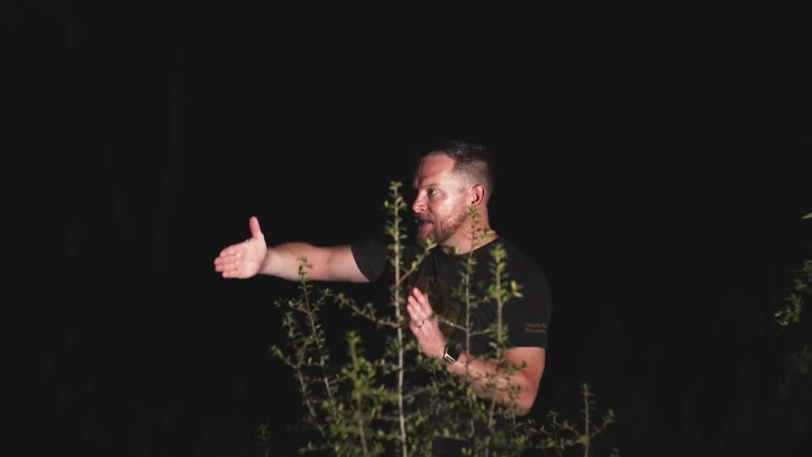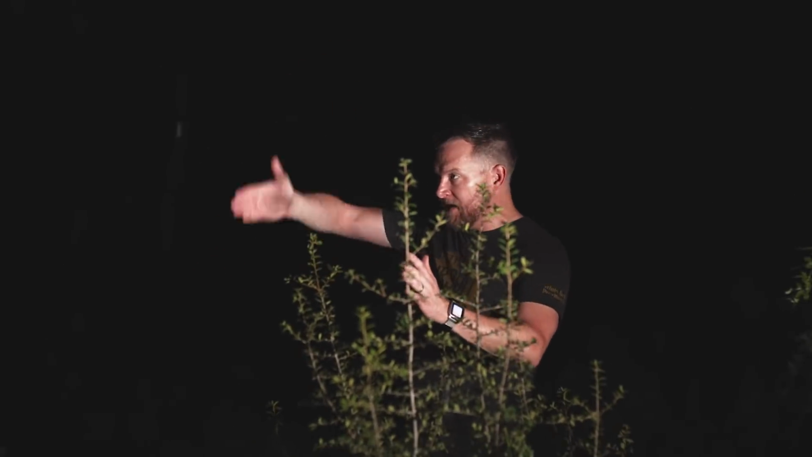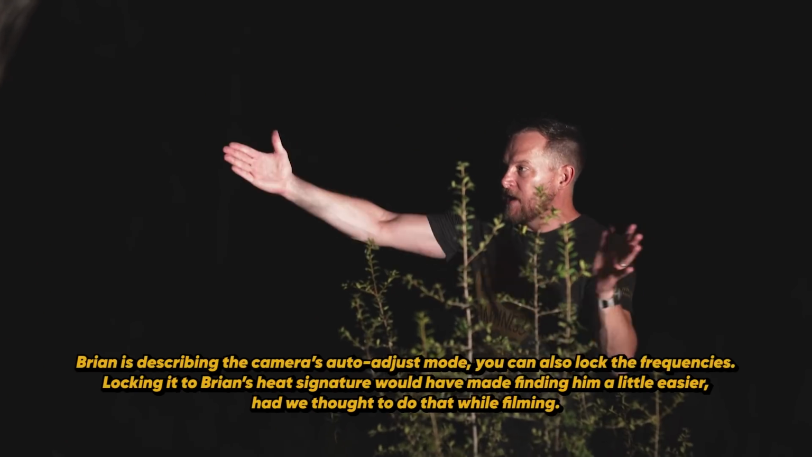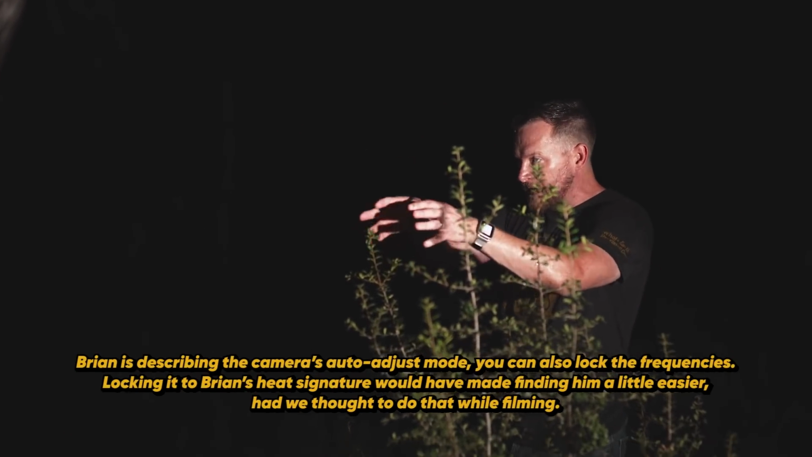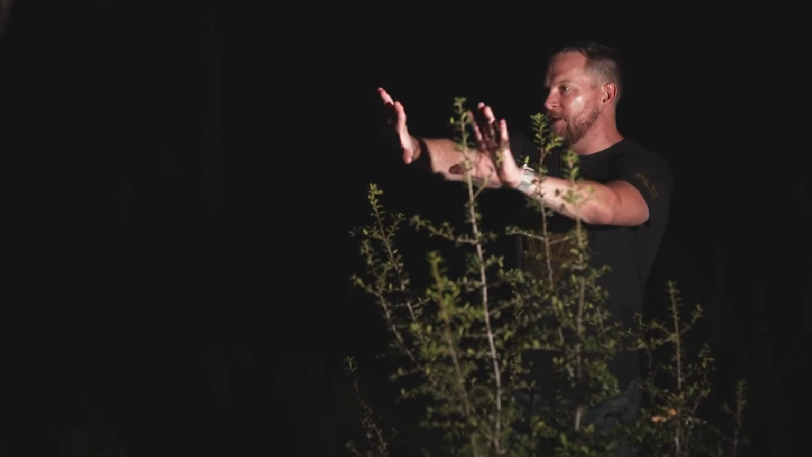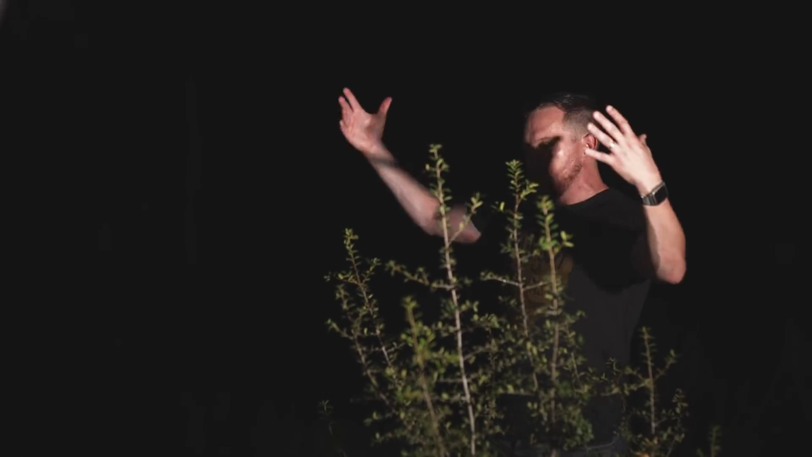Well, keep in mind that the way the FLIR goes is it takes whatever the hottest thing is and the coolest thing is, and then the hottest thing becomes white hot and the coolest thing becomes, you know, dark purple. And so you're seeing a gradient, right? Right. So yes, that tree is the hottest thing, but that's just a representation. So it seems like what you want to do is make sure to scan and get the big picture in there. Yeah.